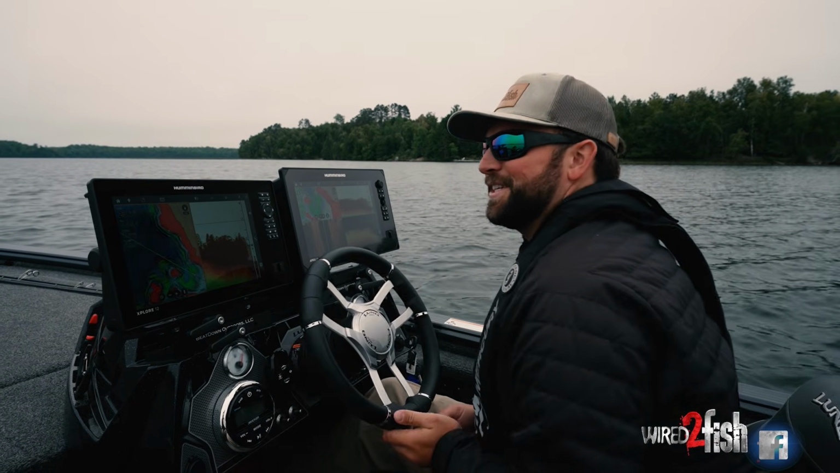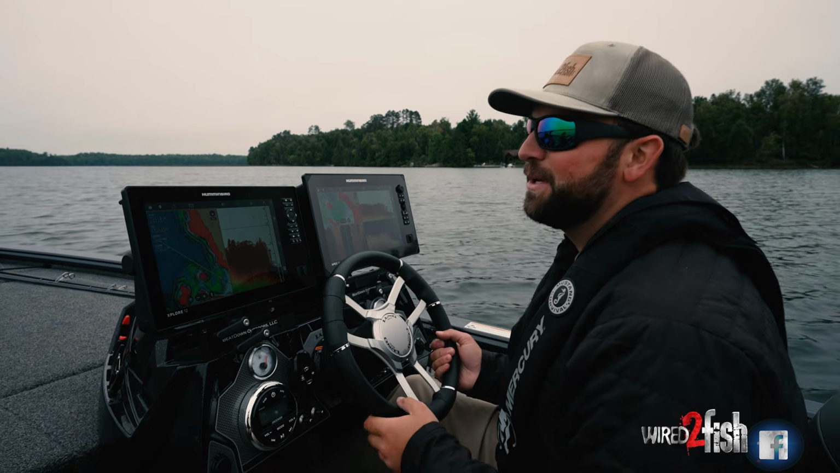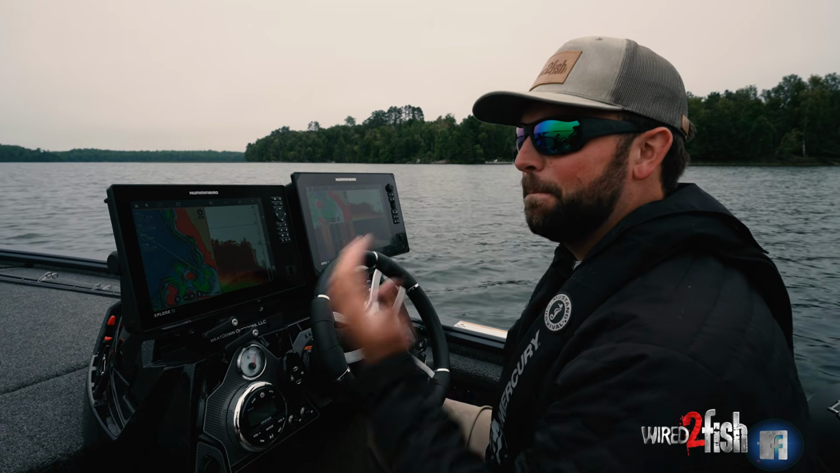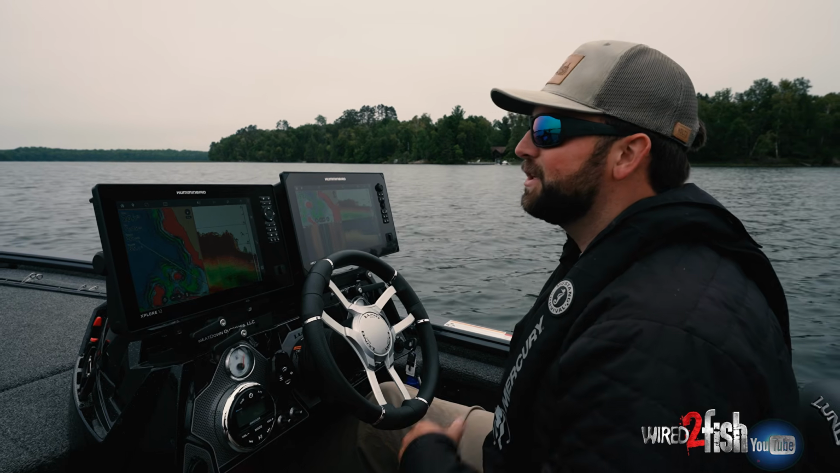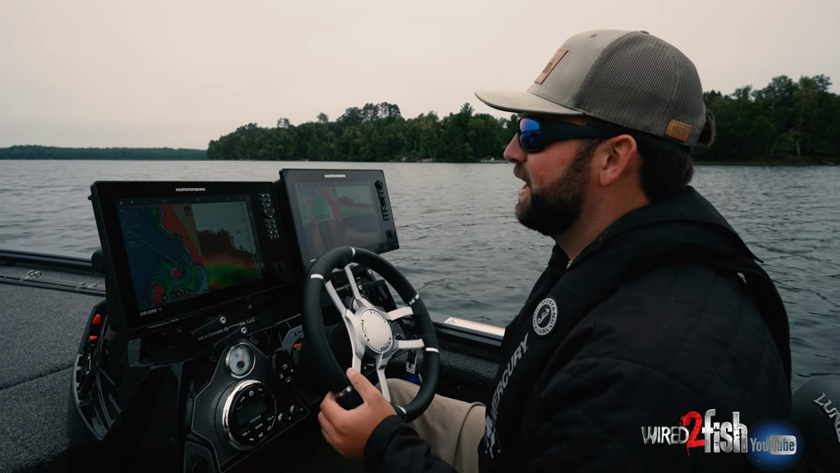All right guys, as you can see, I got my puffer on. There's a little chill in the air, and that usually means one thing in the bass fishing world. Bass start focusing on bait. They move from a lot of bluegills and crayfish, and once it starts to get a little bit colder, they start getting on baitfish hard, and that's what we're gonna try and do here today.